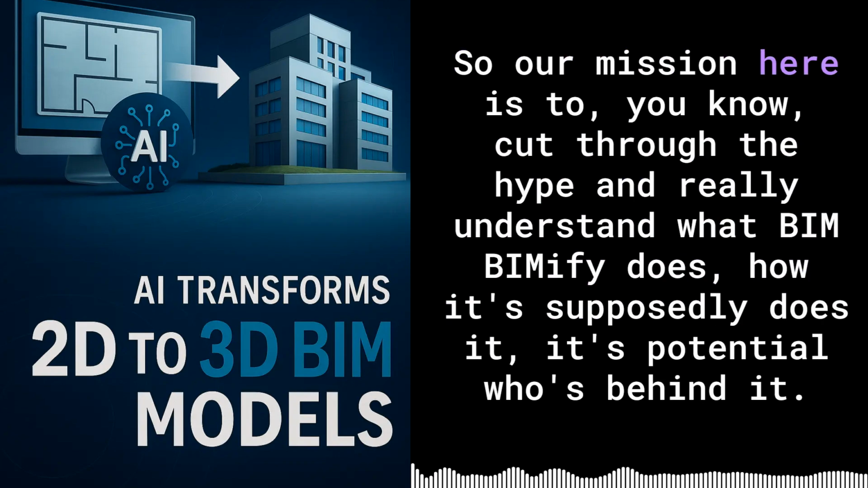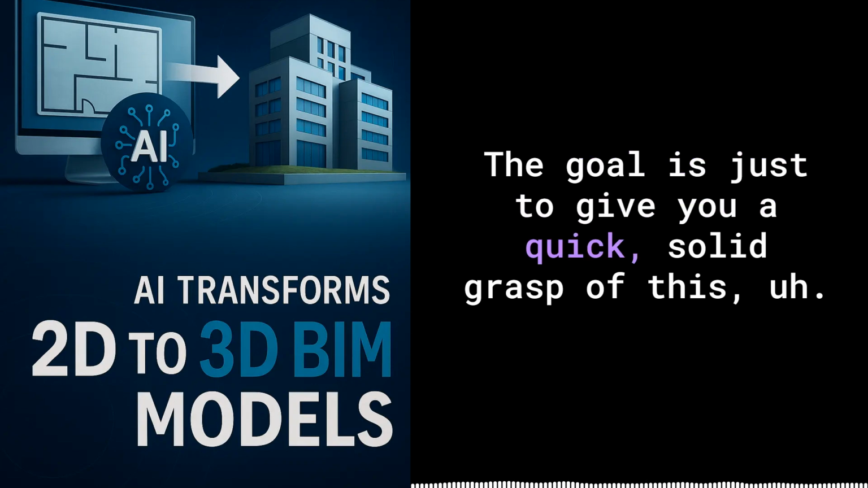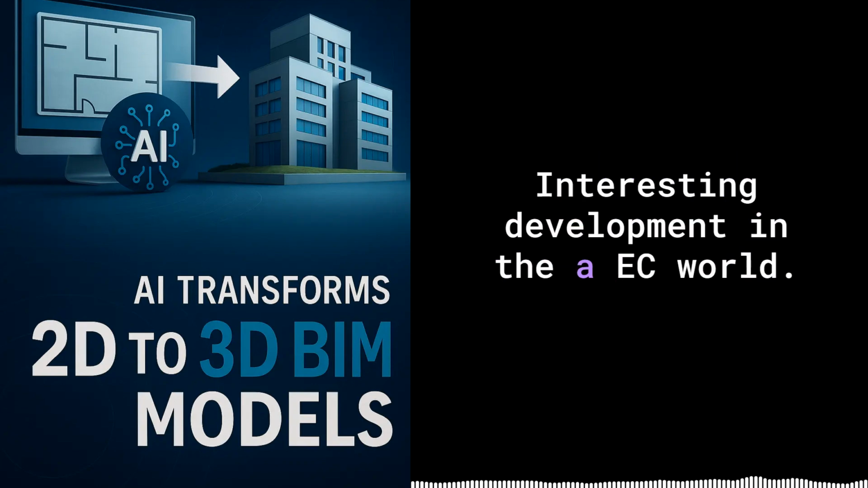Right. So our mission here is to cut through the hype and really understand what BIMify does, how it supposedly does it, its potential, who's behind it. The goal is just to give you a quick, solid grasp of this interesting development in the AEC world.